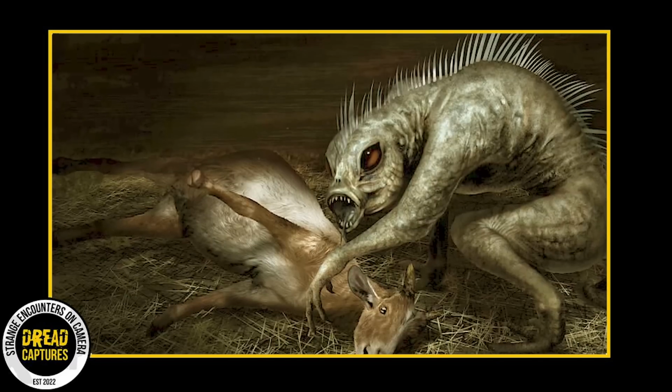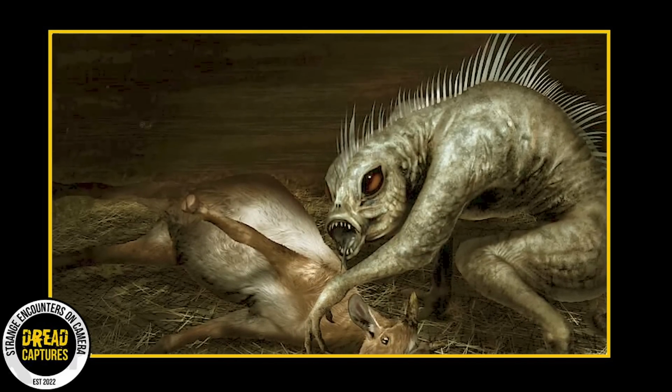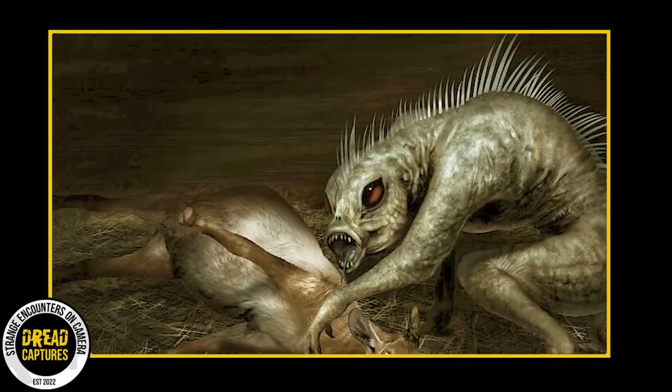But let's consider this. What if there are other creatures lurking in the fringes of our understanding that share the same dietary preference? We often hear stories, particularly from rural areas, of animals found mysteriously drained of their blood. Reports usually come from farms, where livestock becomes the unfortunate victim. But the creature we're discussing today seems to have a specific proclivity for animal blood, offering at least some reassurance to us humans. Meet the chupacabra, a creature of lore and legend, and today, the focal point of our discussion.